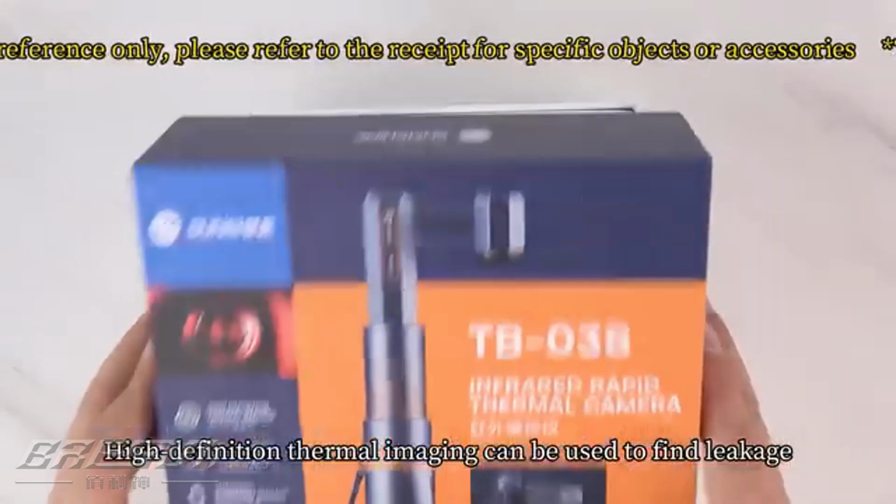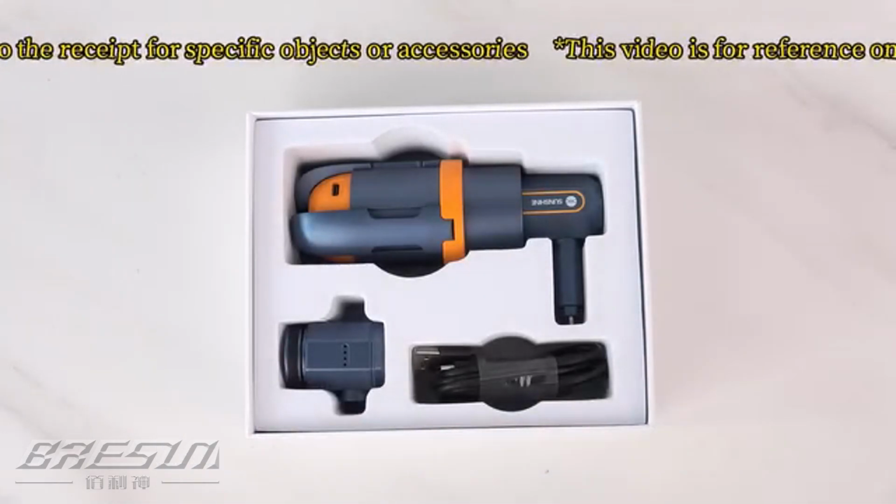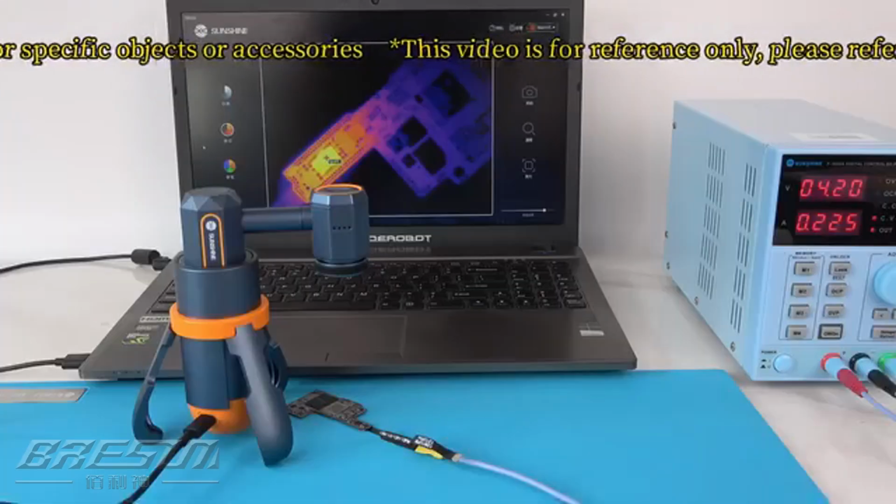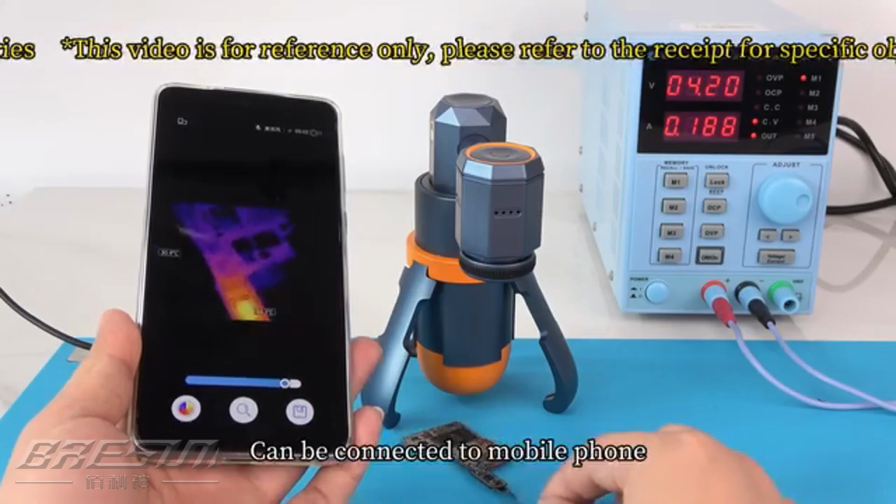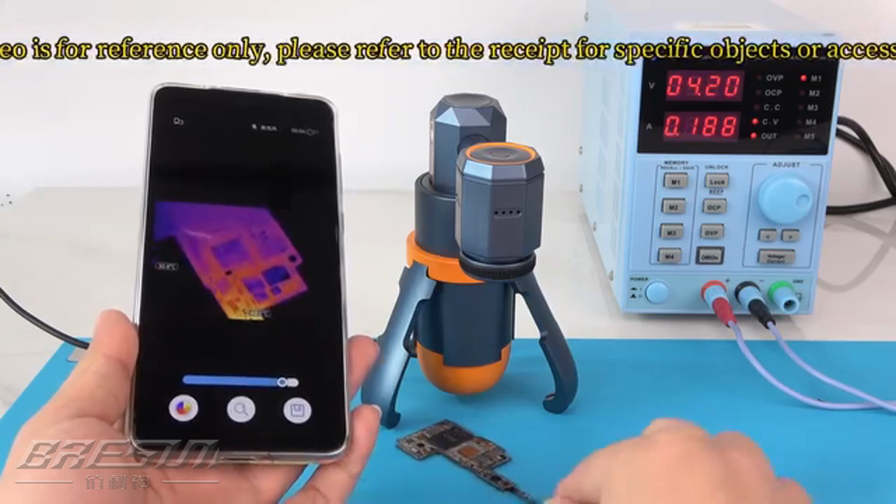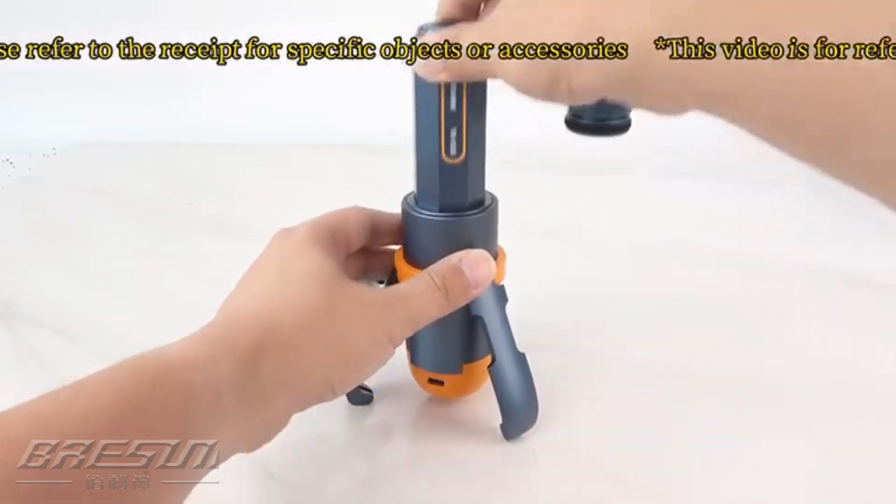High-definition thermal imaging can be used to find leakage heating components in motherboard maintenance. It can be connected to the computer client to use. It can be connected to a mobile phone. Retractable height adjustment. See more.